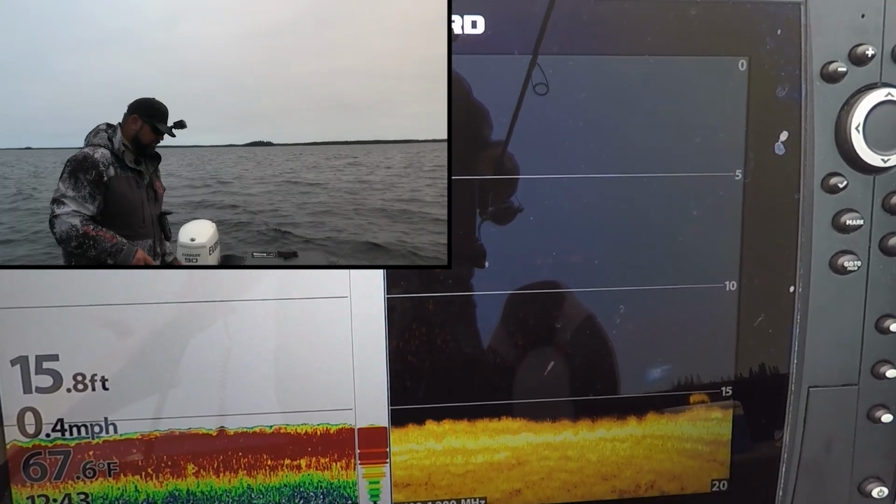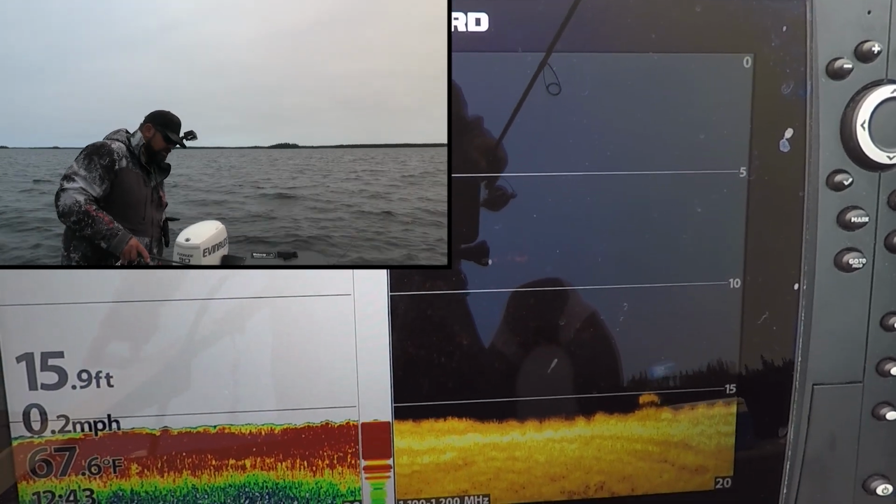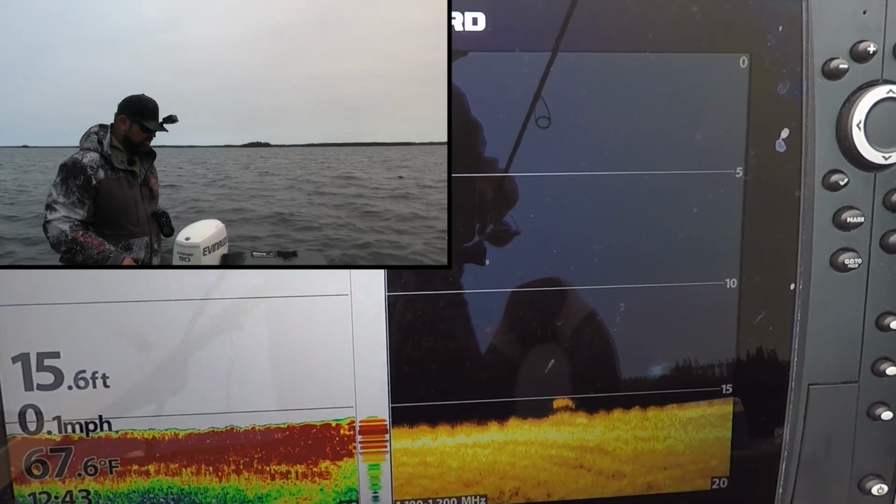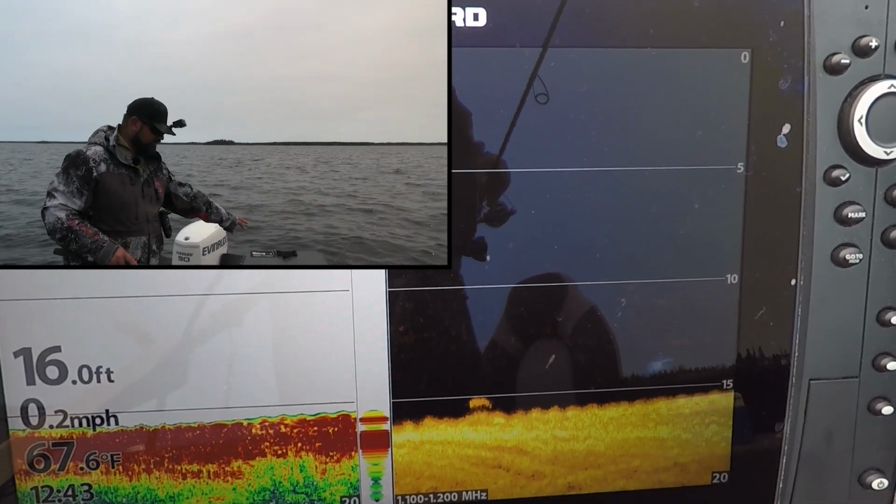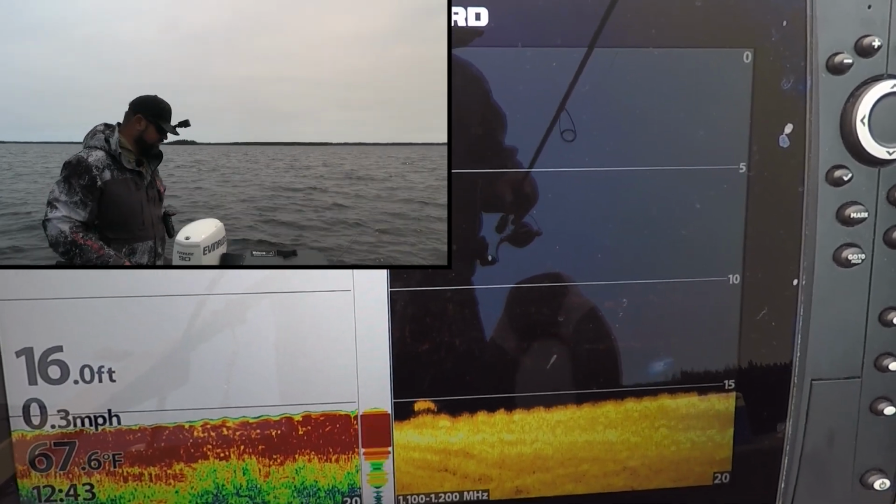See there, I'm marking it on the down imaging and not the 2D. I have my down imaging on one side and my 2D on the other, just to give myself a little bit more cone angle than if I had them both on one. Because with the transducer for the down imaging on that side, I can project that a little bit further that way than if I had it here, right?